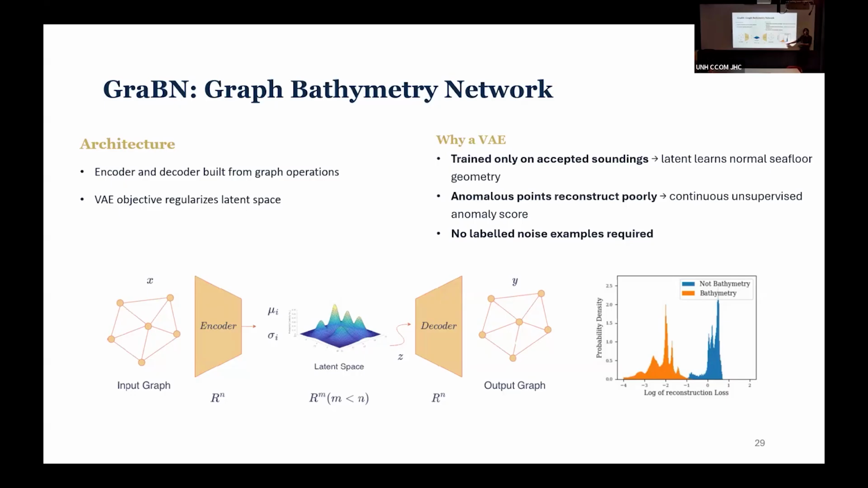This is kind of what that would look like, right? So we have here on the x-axis the log of reconstruction loss and the PDF of those. And we can see that points that have very high reconstruction loss, so points that our network was not able to decode, are points that were not bathymetry, and this is validated through hand-annotated data. And points that have low reconstruction loss are bathymetry.